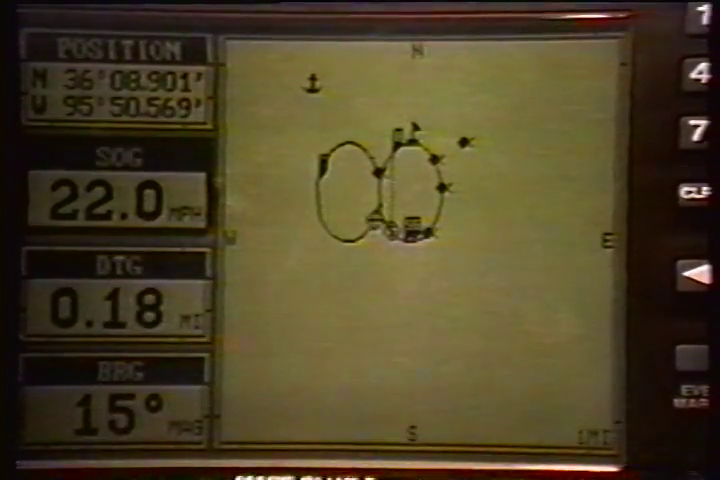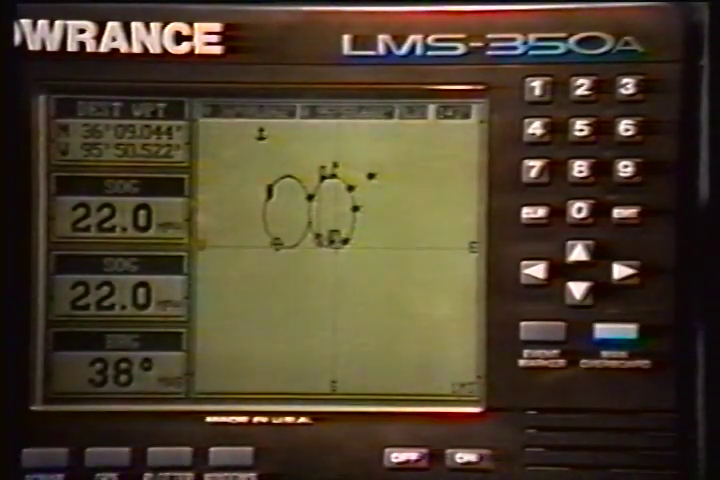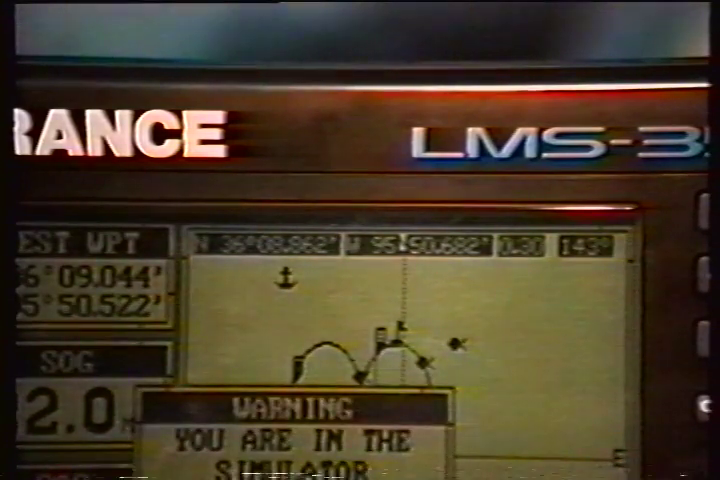The plotter cursor can help you determine the latitude, longitude of a waypoint or event marker. To use it, press the up or down arrow key while the plotter is displayed. 2 new lines appear on the screen. These are the plotter cursor lines. The latitude, longitude position of the plotter cursor, not your present position, shows at the top of the screen, along with the distance and bearing from your present position to the intersection of the cursor lines.